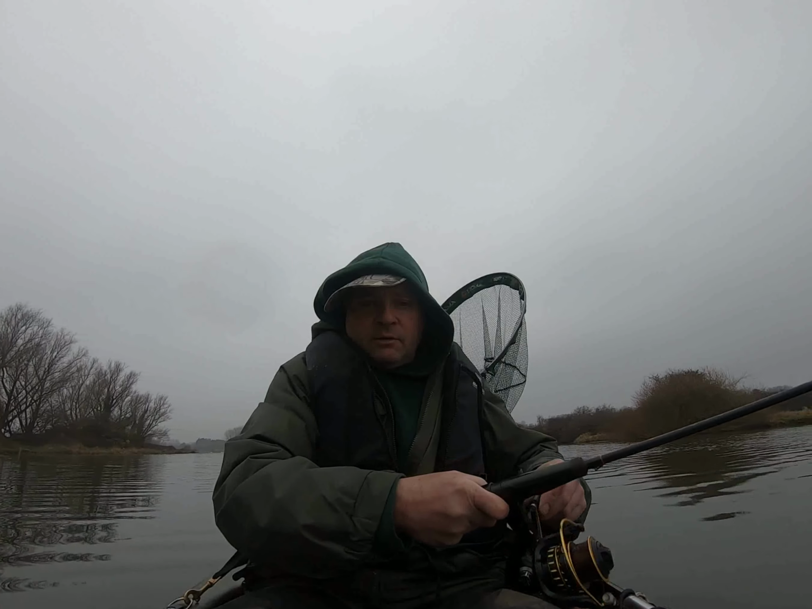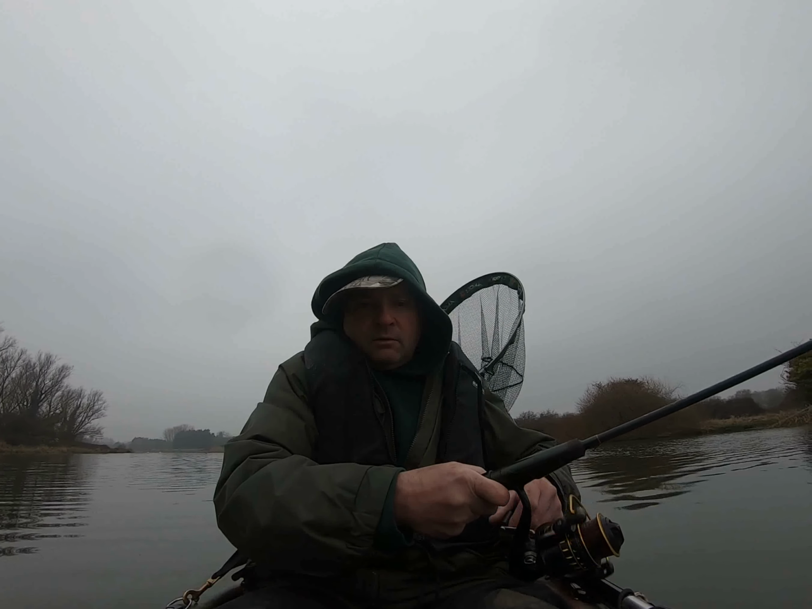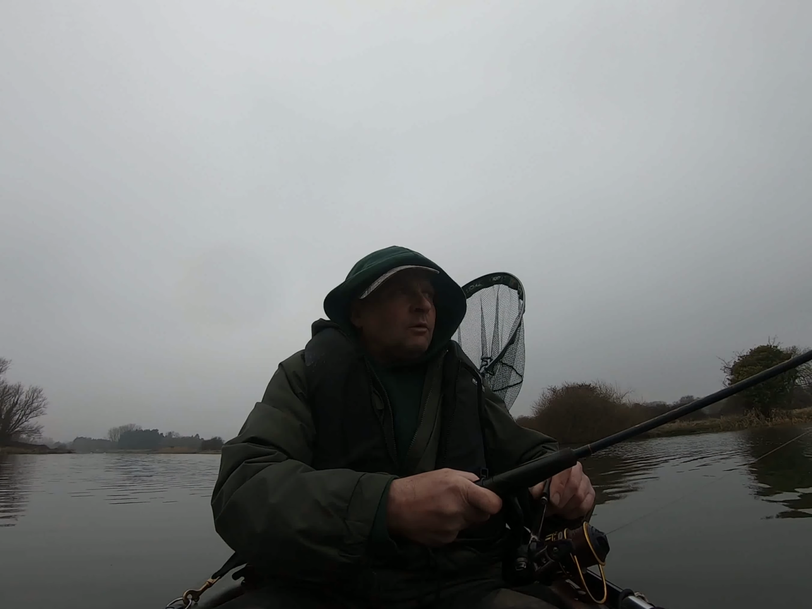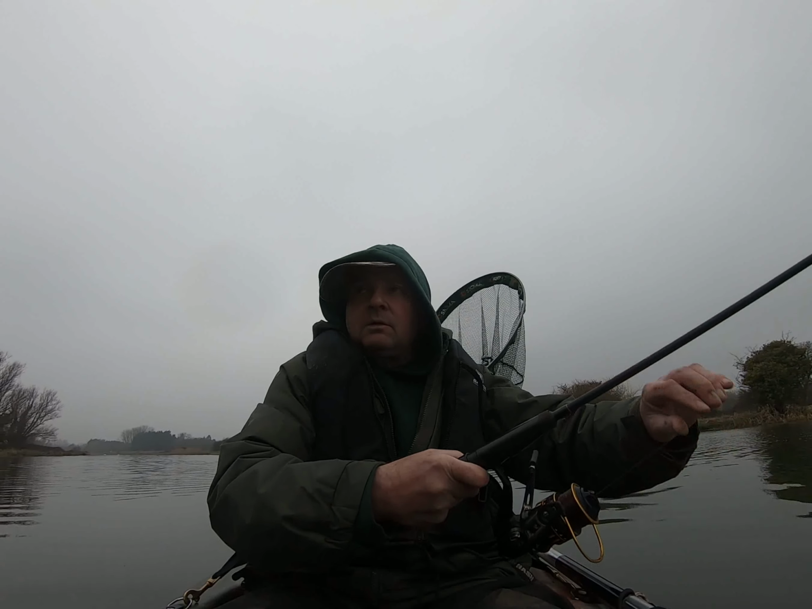So I'm getting a couple of fish there, just gone under the boat. Or maybe not, that could be the anchor rope and the machine thinking it's a fish.